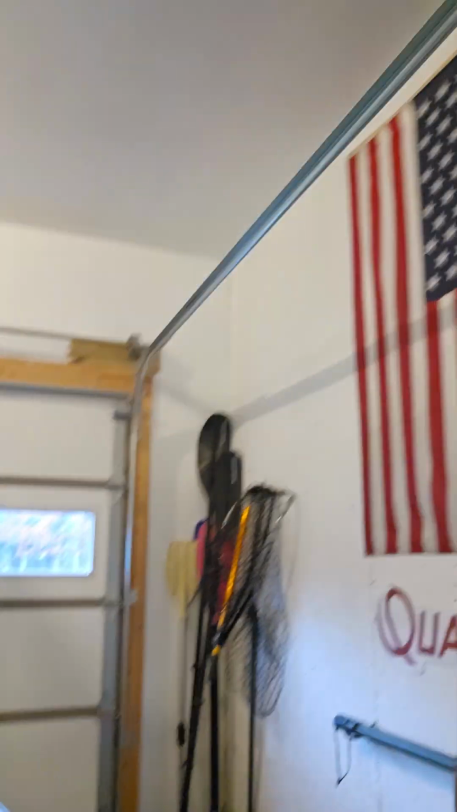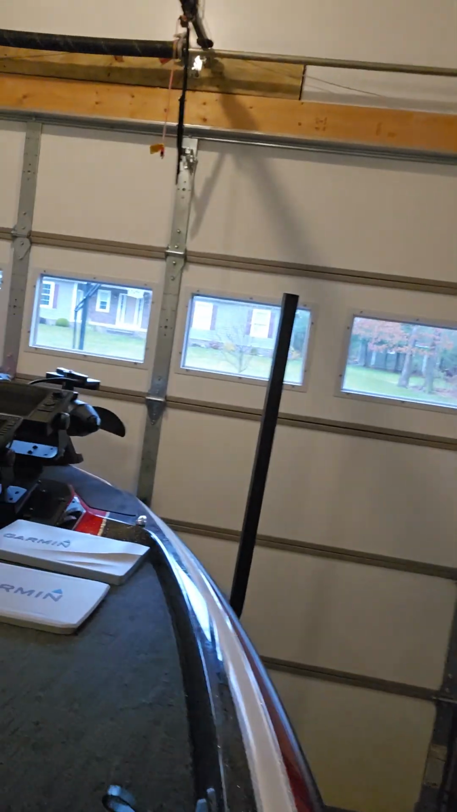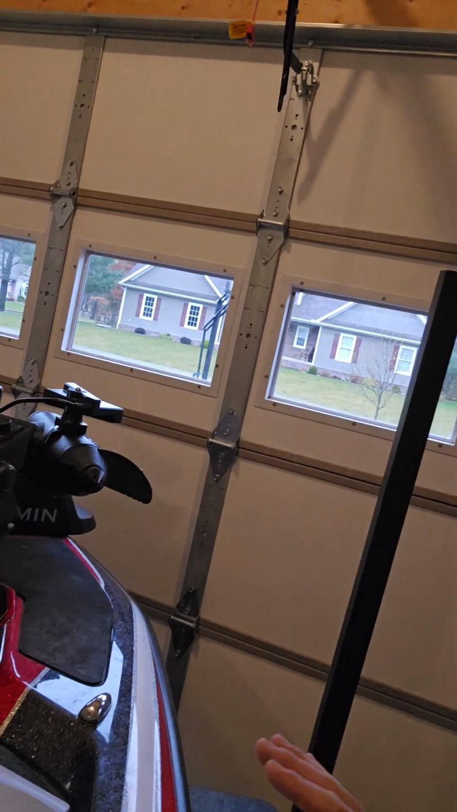Also removed the Humminbird mounts and graphs from the boat, and switched everything to Garmin, and removed the Minn Kota Raptors and went back to 8-foot Power-Pole blades. So I'm going to go over the setup with you and what I did. First here we're going to go up to the bow of the boat and take a look at the front setup.